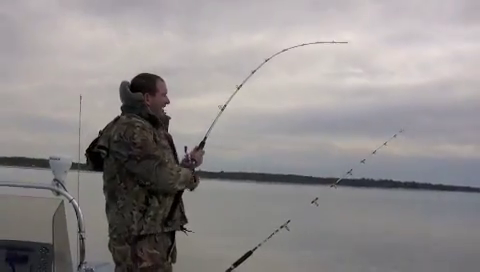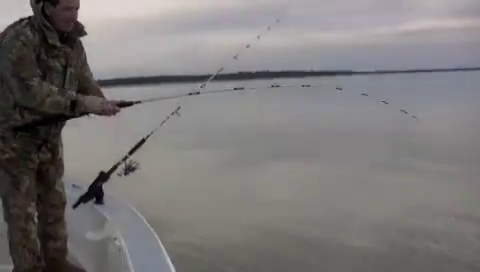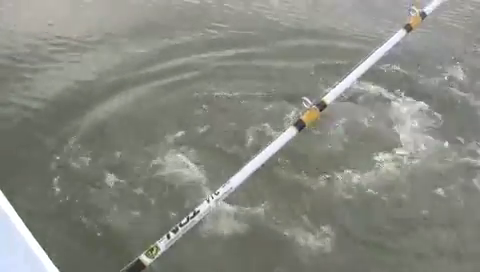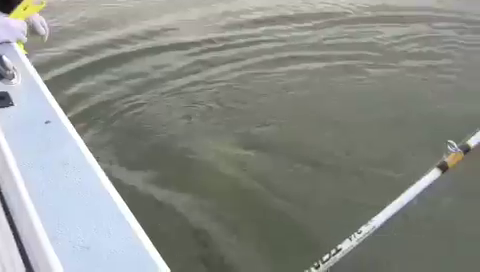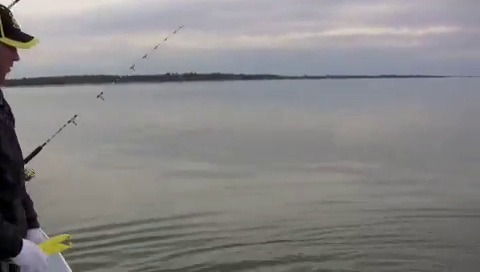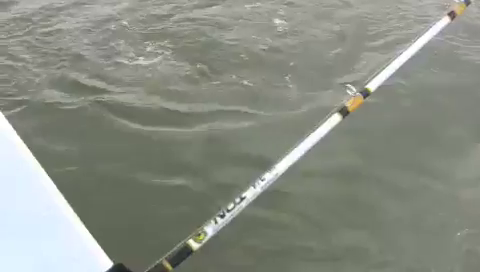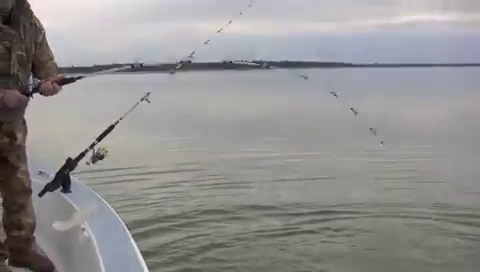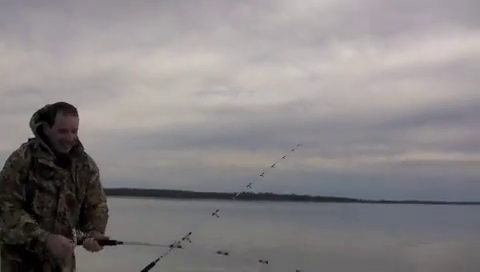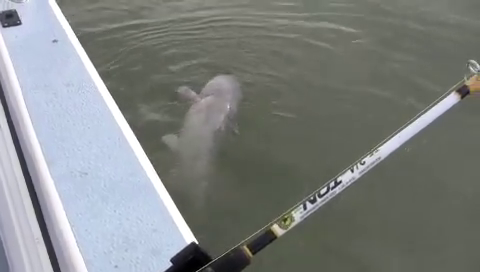How big is he? I haven't really got to tell. I'm thinking he's about the same as that one yesterday. Oh, nice blue cat. Bigger maybe, or about the same. Nice cat. He's putting the hurt on the drag. Good. Bigger. Yeah. I'll get the net on him. He just woke up now, didn't he? Yeah, he was kind of being lazy there for a little bit. Oh yeah, that's a bigger fish there. Texas blue cat.